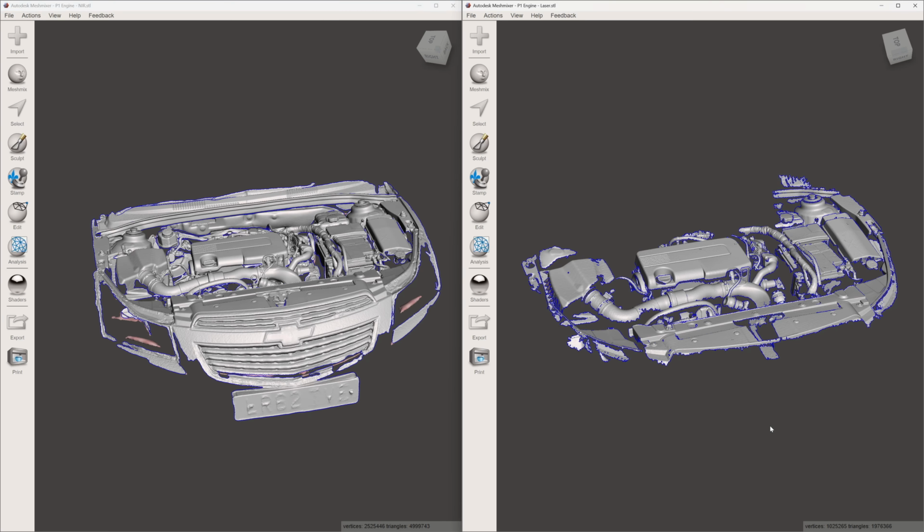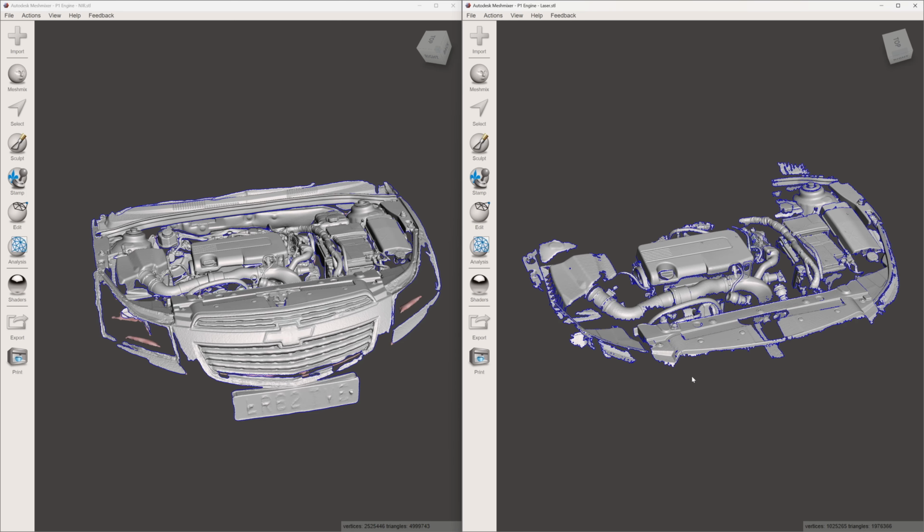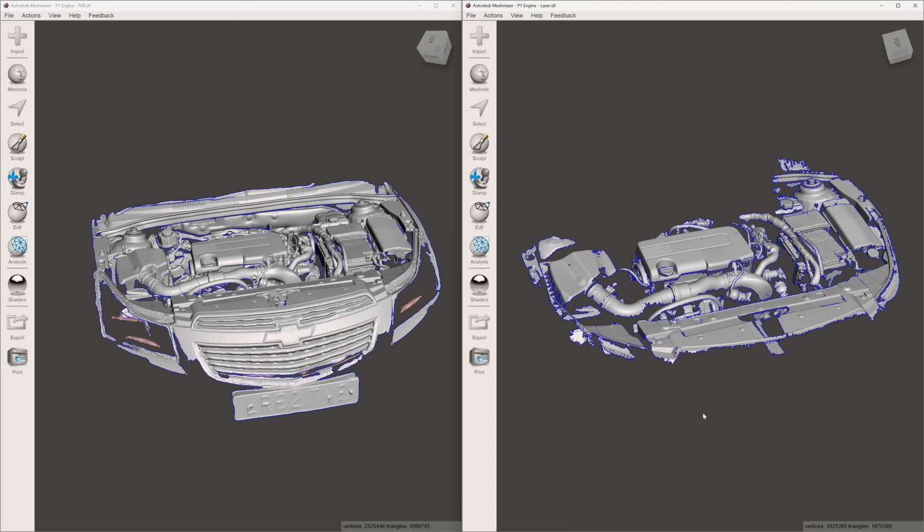So there's the two scans in Meshmixer then. Just for reference here, they've both been fused at 1mm. With a big scan like this, you don't really need to go any less than 1mm, and it's an engine bay at the end of the day, isn't it? Obviously the NIR scan is on the left and the laser one is on the right hand side. Now they both look really good scans, but what are they like when you zoom in on them?